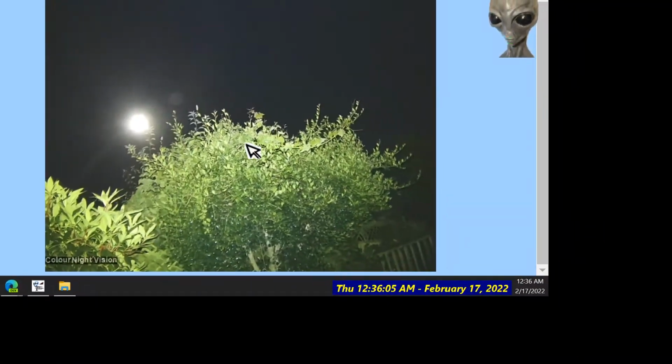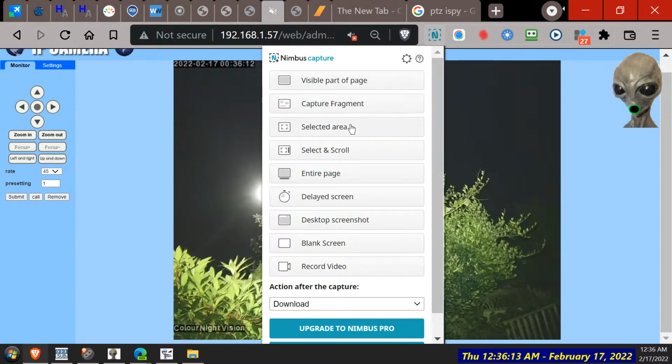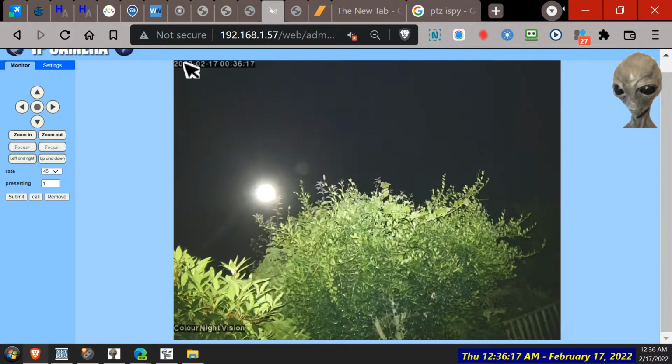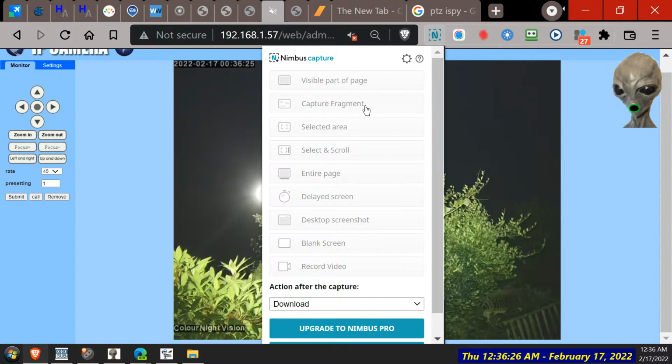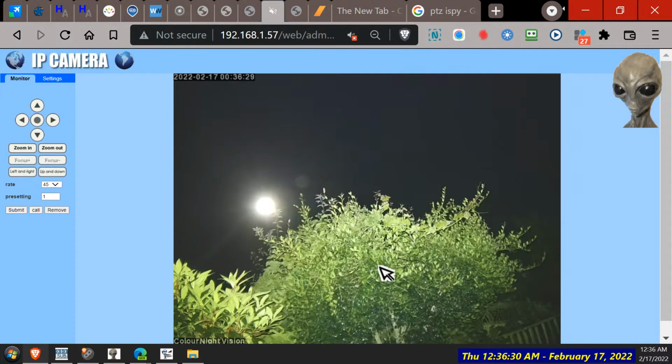Let's see. We could probably snap it, grab it, and run it through some filters. And no, I'm not going to let us grab it. Just thinking about it. No. Why is it not working?